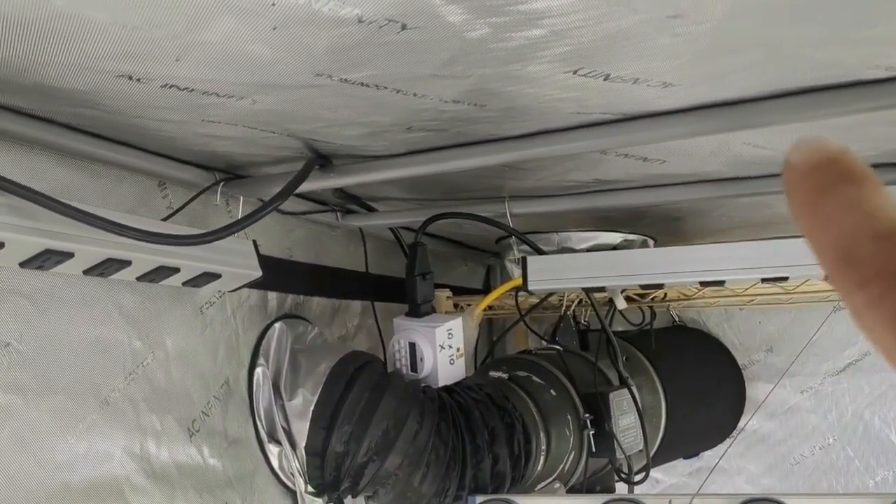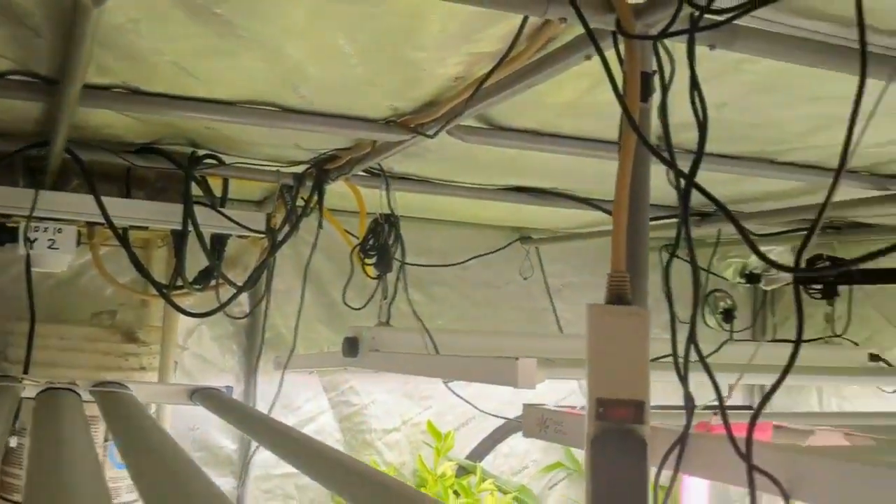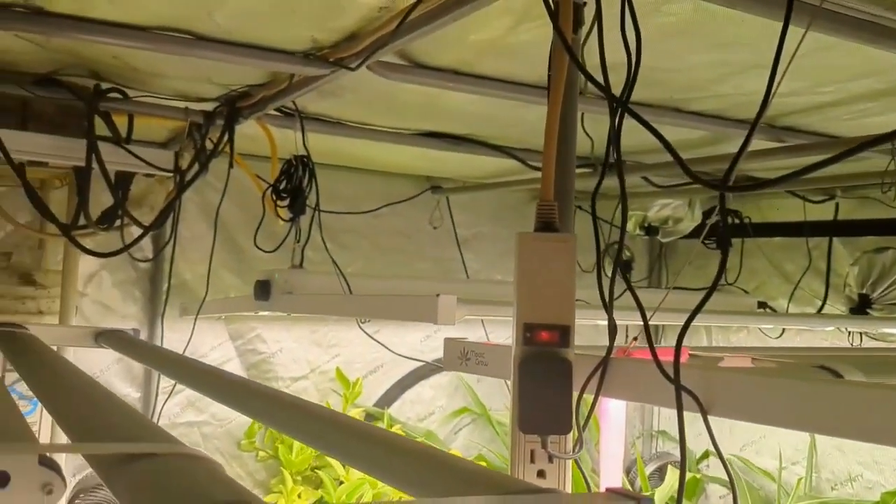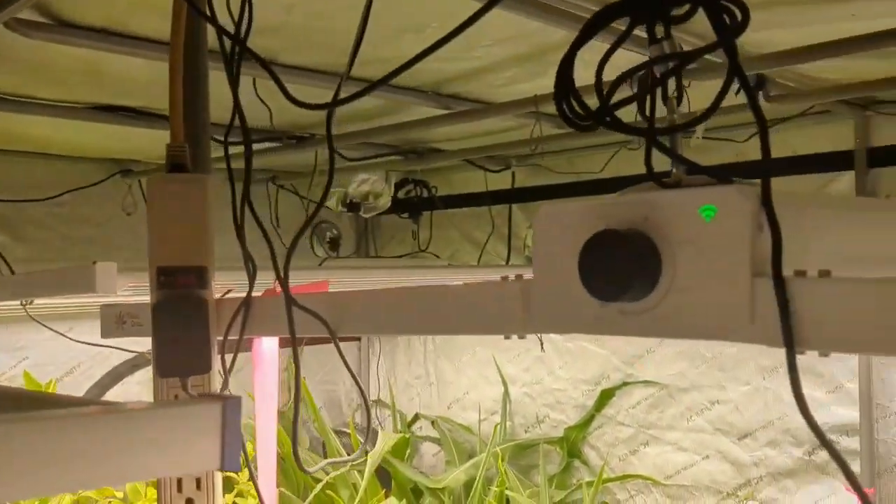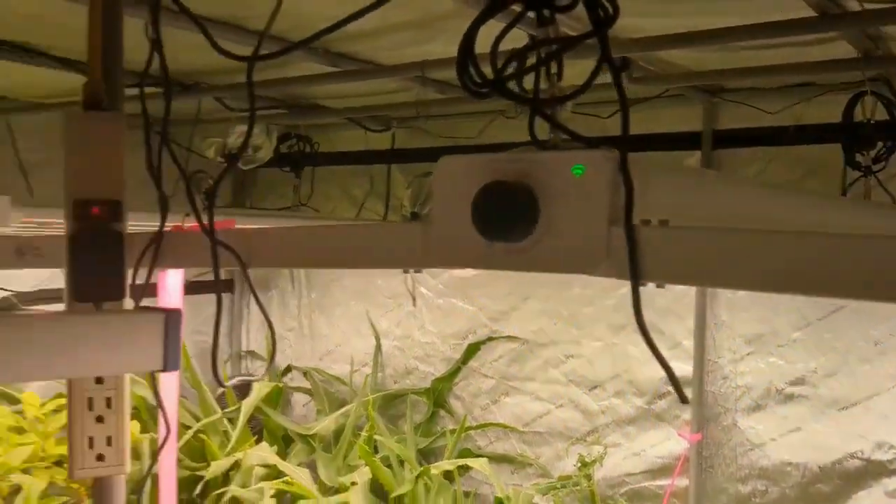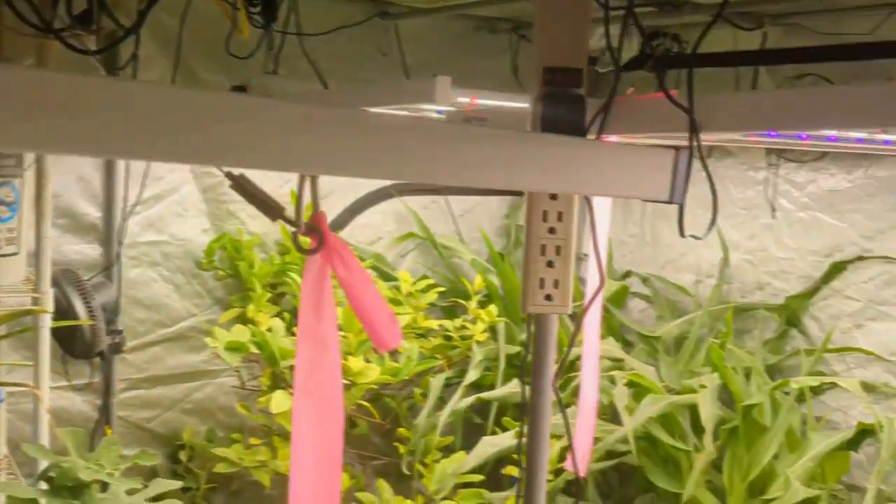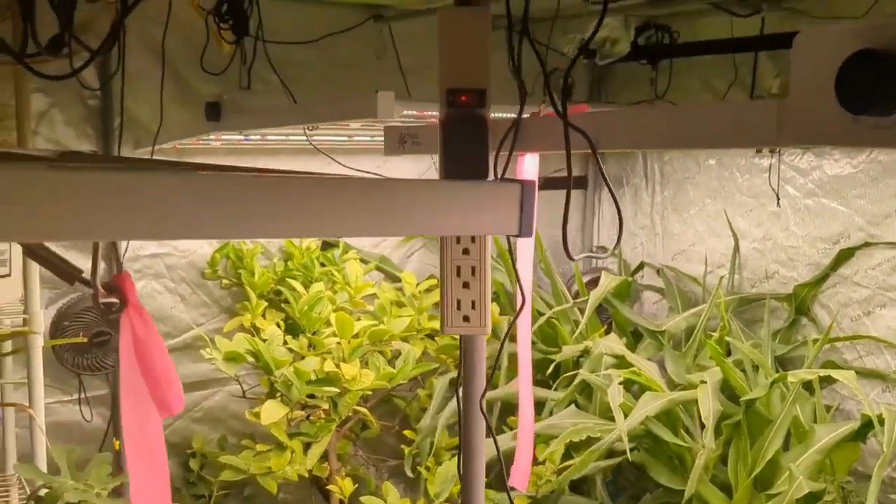These are 12/3 extension cords, so they're pretty heavy gauge power cords, and I only put one light per power cord. That's one light per circuit, because each of these watts, although I don't run them on full power most of the time, at full power, these are 780 watts. This is 880 watts. So what we're really looking at is close to a kilowatt per light at full power. So that's a lot of juice.